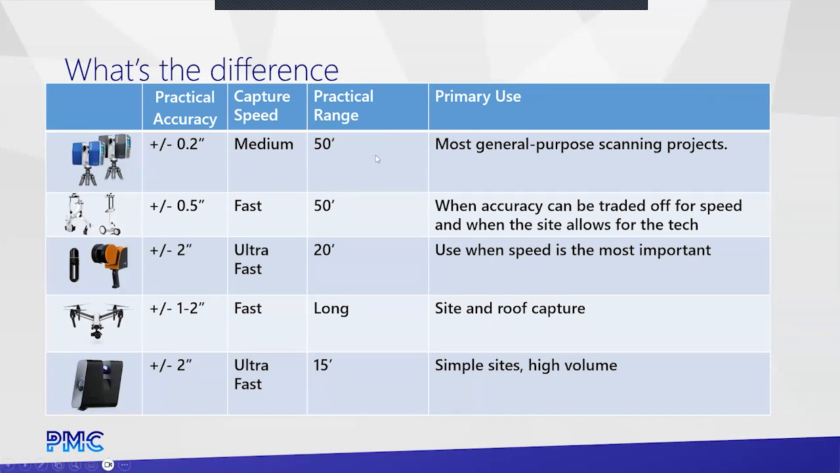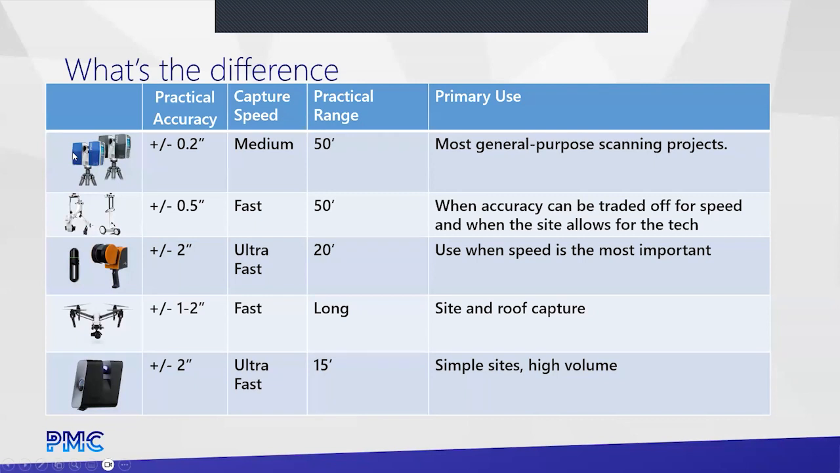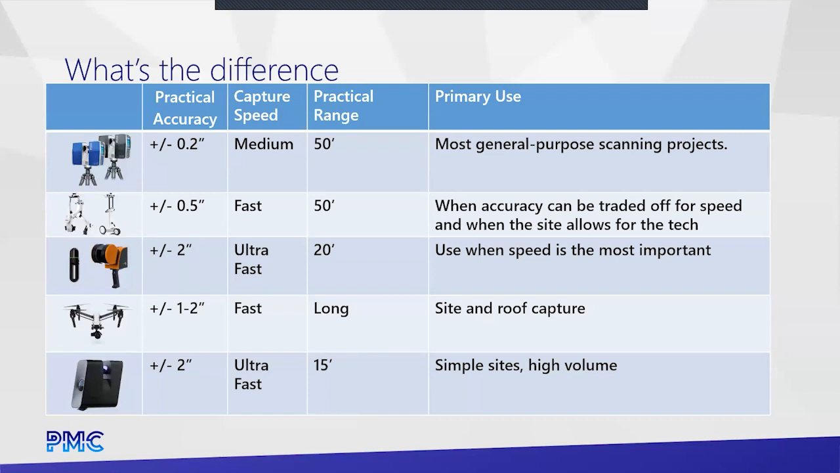As we go through them, the practical range on these, we'll start with the fixed terrestrial units, or the accuracy. I would say plus or minus 0.2 inches, a quarter inch, is realistic of what you're going to get. You can get tighter, you can do some things to get better data, but if you're doing a building of decent size, if you do it correctly, you can consistently get about a quarter inch of accuracy on that building. The capture speed, medium, I'd put it. It's sort of all over the map, but the bottom line is, you're not moving in real time.